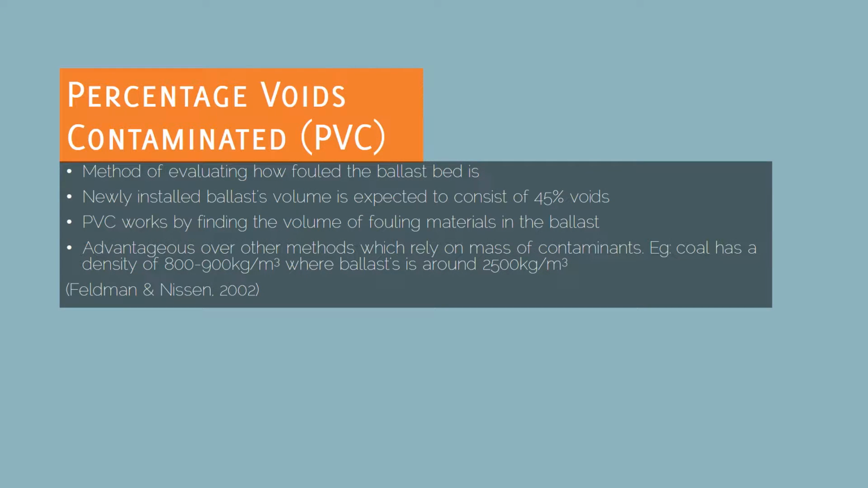Percentage voids contaminated, or PVC for short, is used to quantitatively evaluate how foul the ballast is using volume measurements and knowing the typical percentage of air voids in clean ballast. It has many advantages, including the fact that it doesn't rely on the masses of materials to calculate the extent of fouling. It also has the potential to predict the ballast life if all other maintenance data and property information are available.